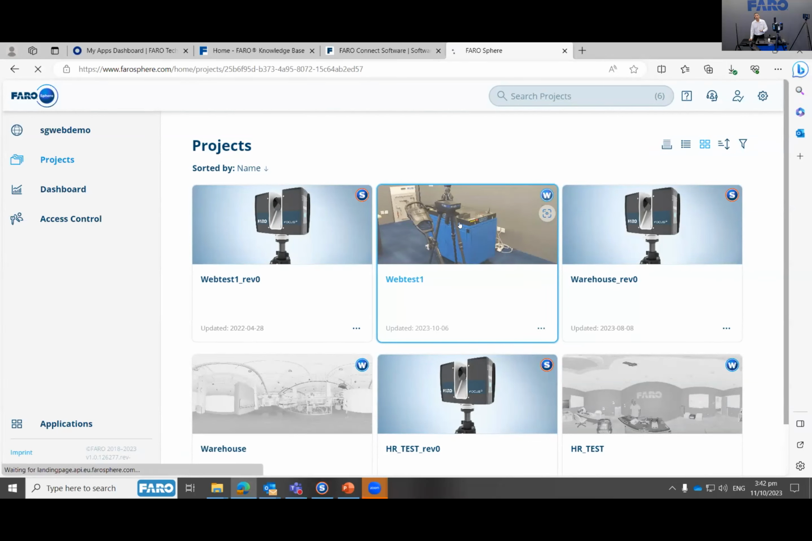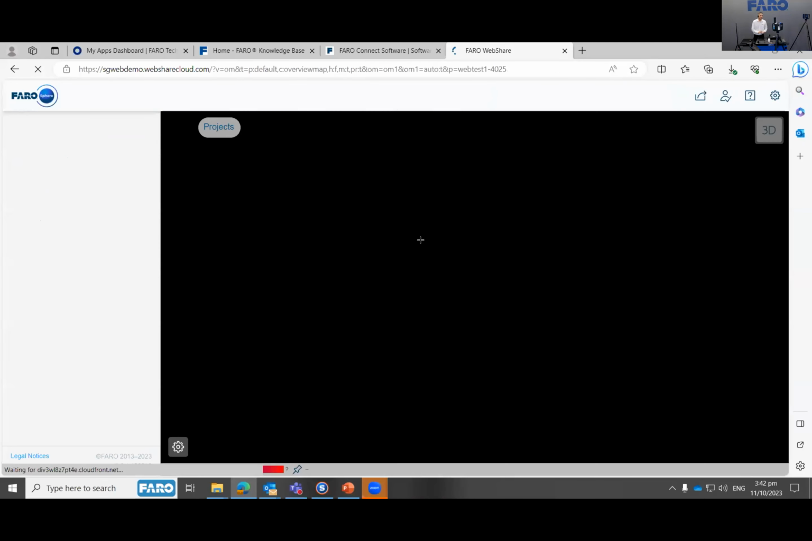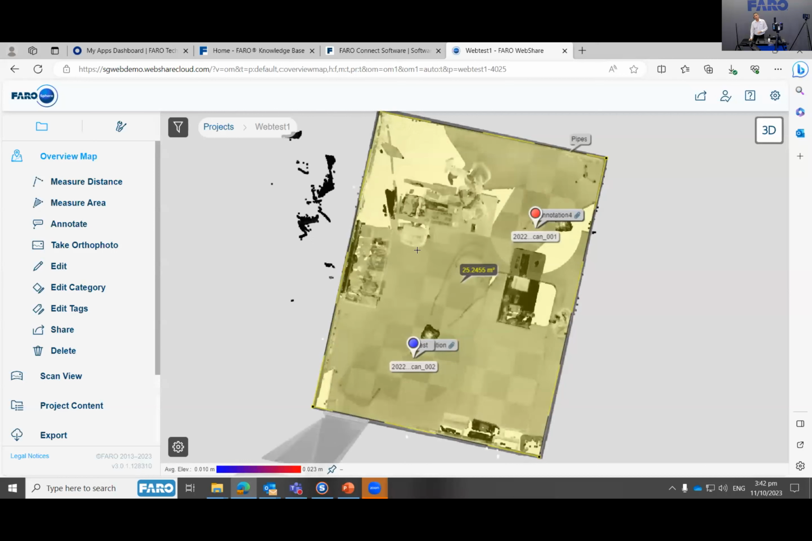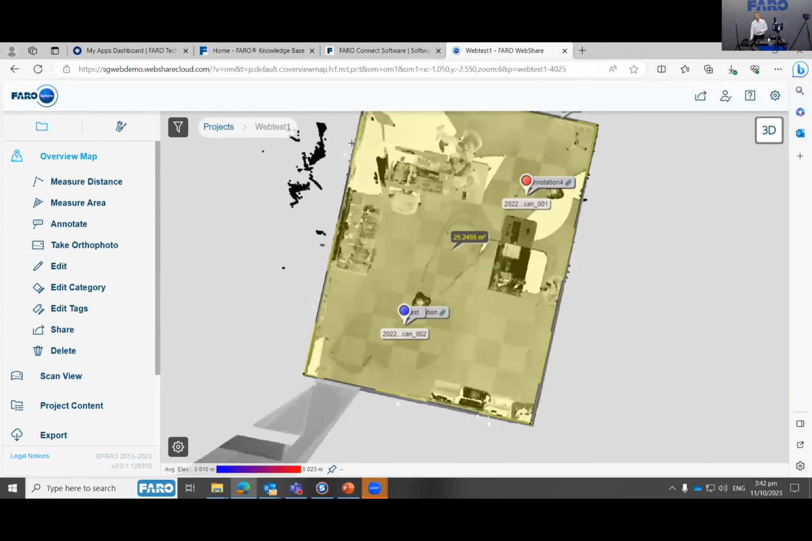This one will allow you to see the scans, and it will allow you to actually share it with other people easily. Again, this is free for our users of the Focus Premium Scanner. So you will see a lot of features available. For example, while I'm in the top view, you can do simple distance measurements, areas, additional annotations, some ortho photos, right?